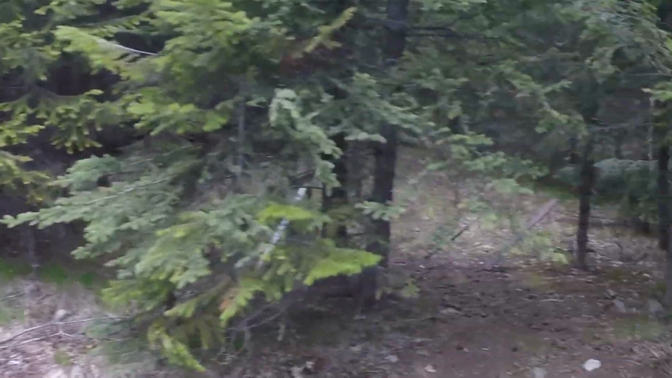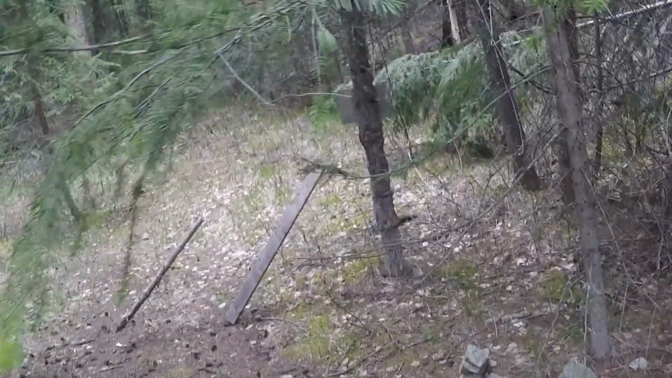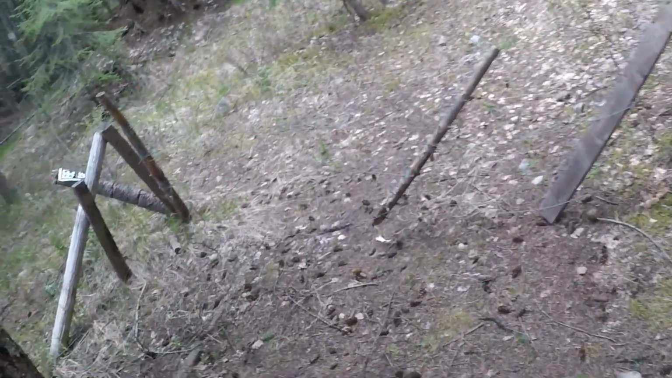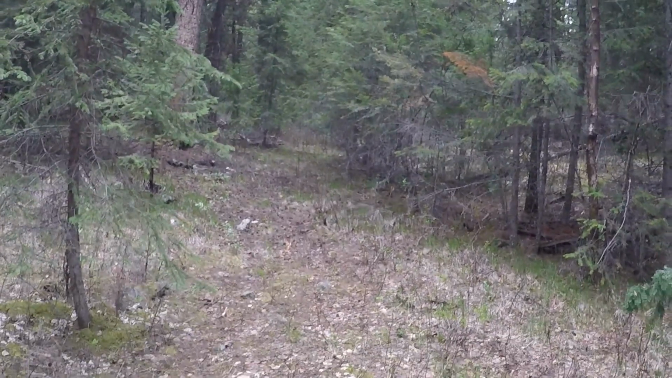Everything's looking good back here. This is the back of my property line. And back here, guys, is all crown land. So it's all government land back here. Just endless amounts of property.